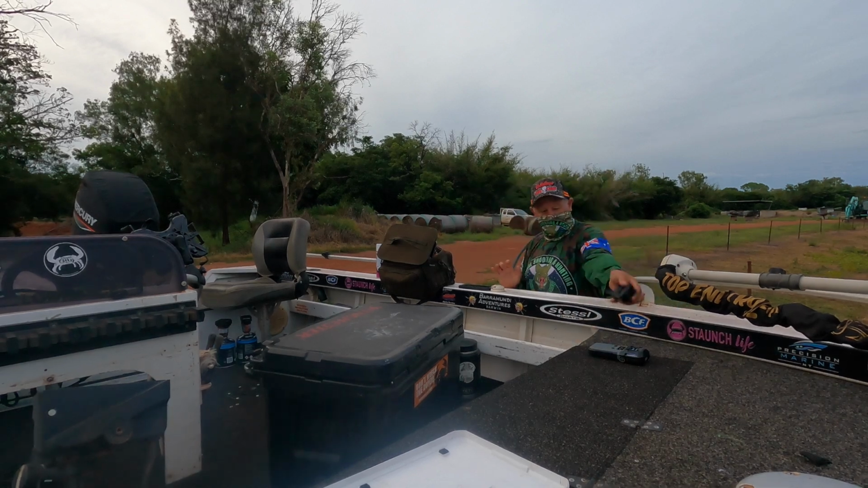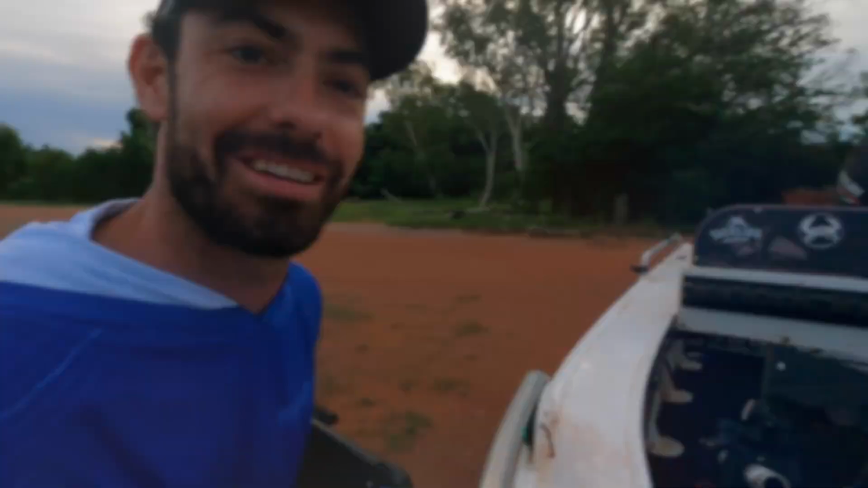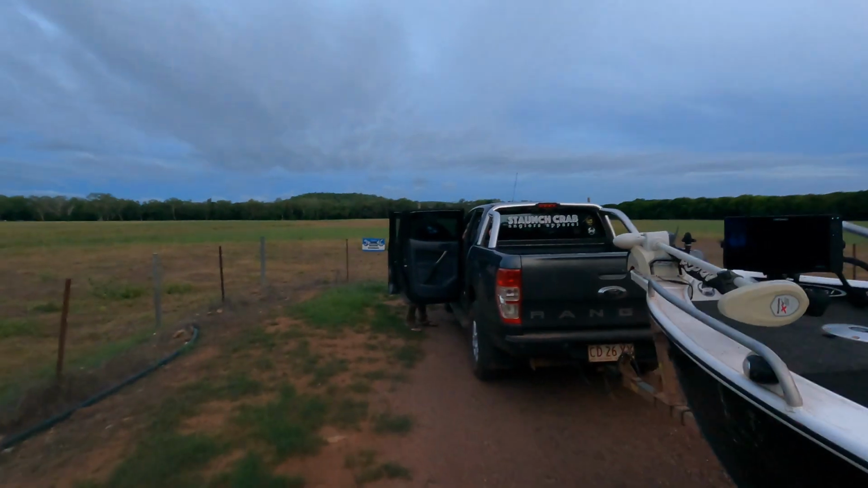Very cool. All right, we're doing the big setup, all the gear. We've got a fair bit of gear going at the moment. So I'll leave the thermal guru to set up the thermal stuff. I'll do my things. Bucket's got the rods.